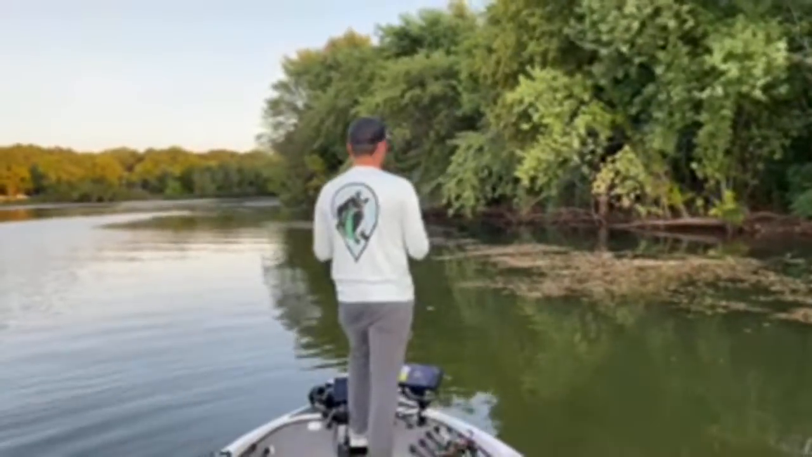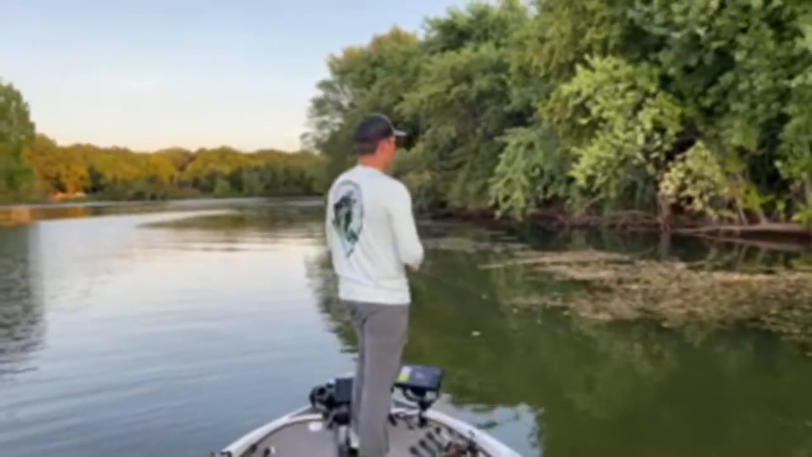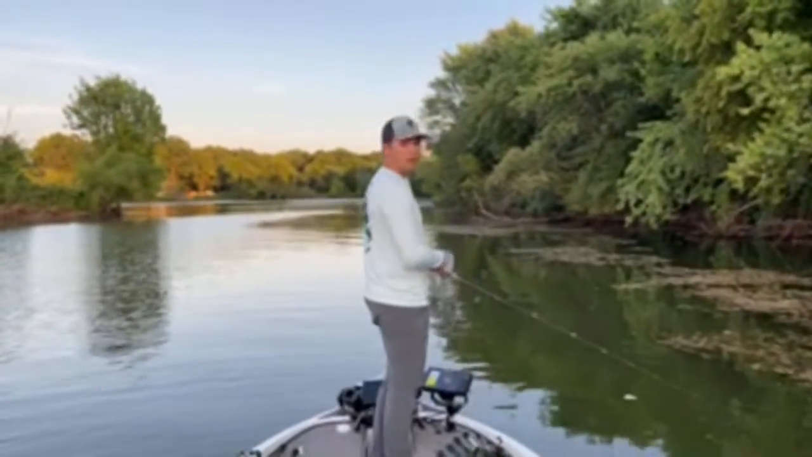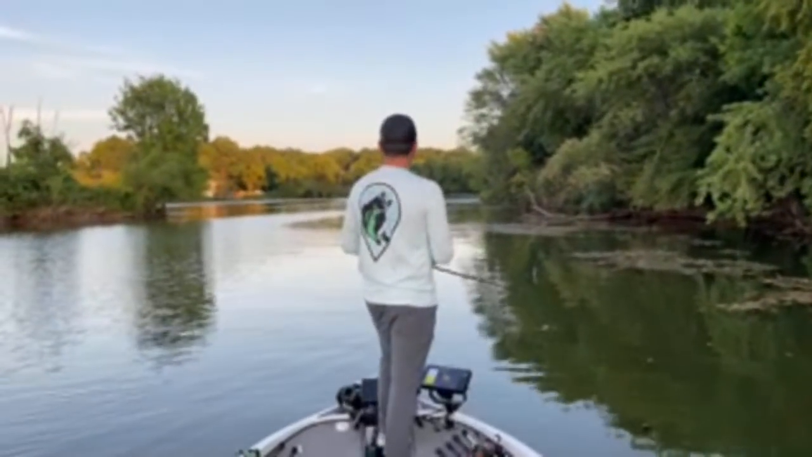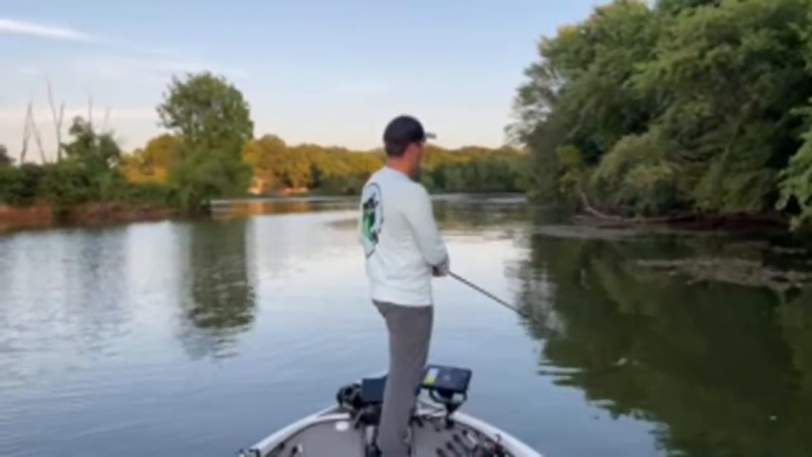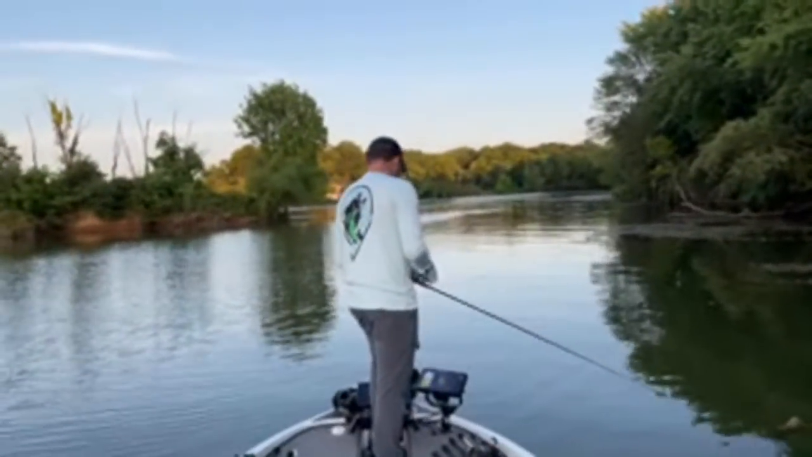There's a bunch of matted grass up here. Shallower, the grass is more matted. Oh, the video quality's fading, probably because of the light, right? Or is it because we're back in the cove? What's going on? Oh, the cell coverage. Crap. Okay.